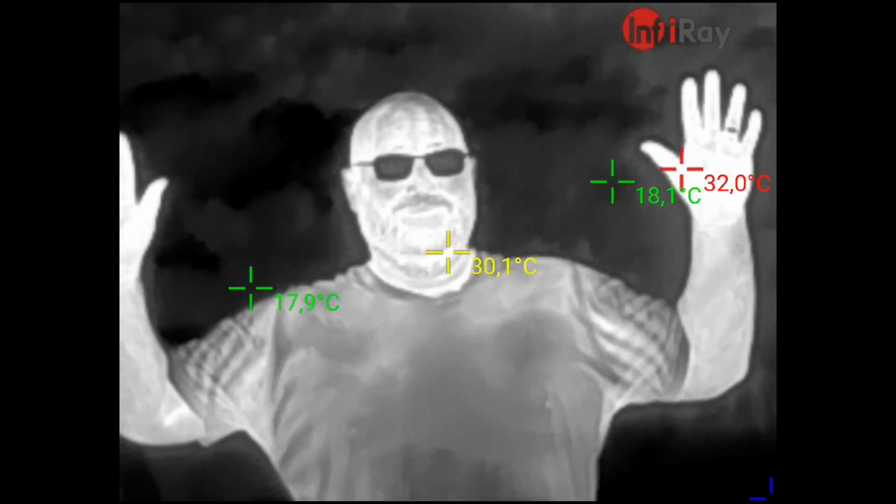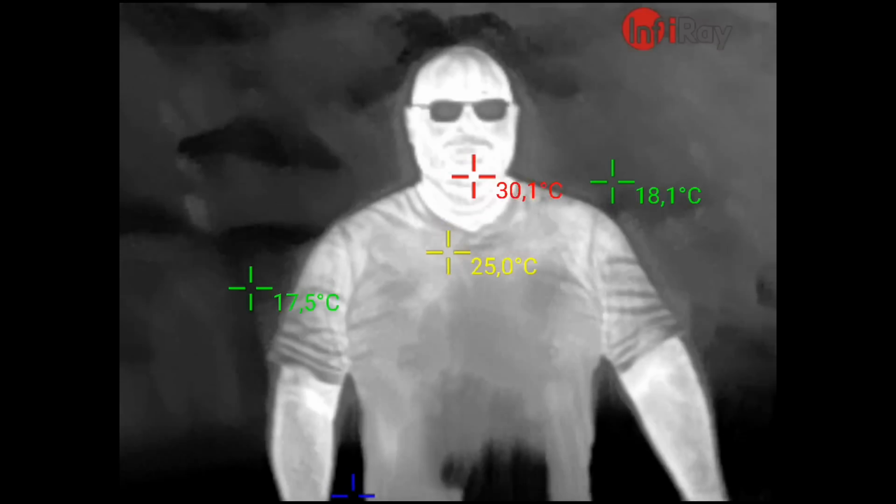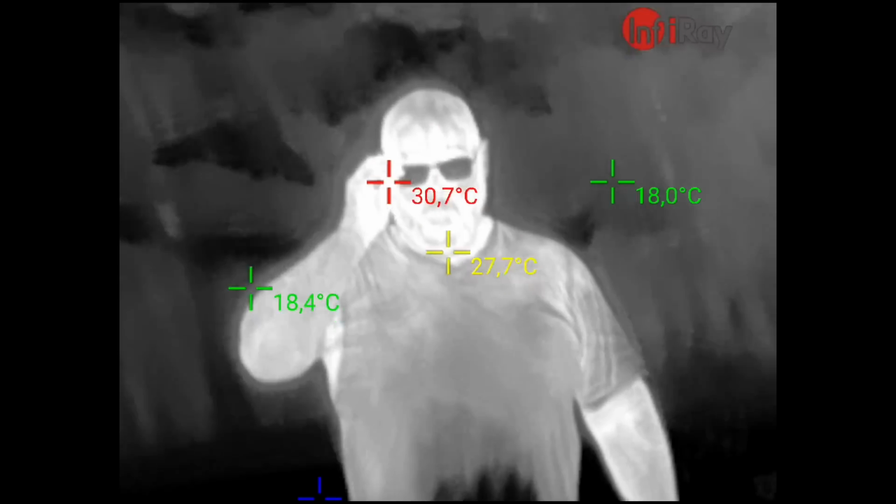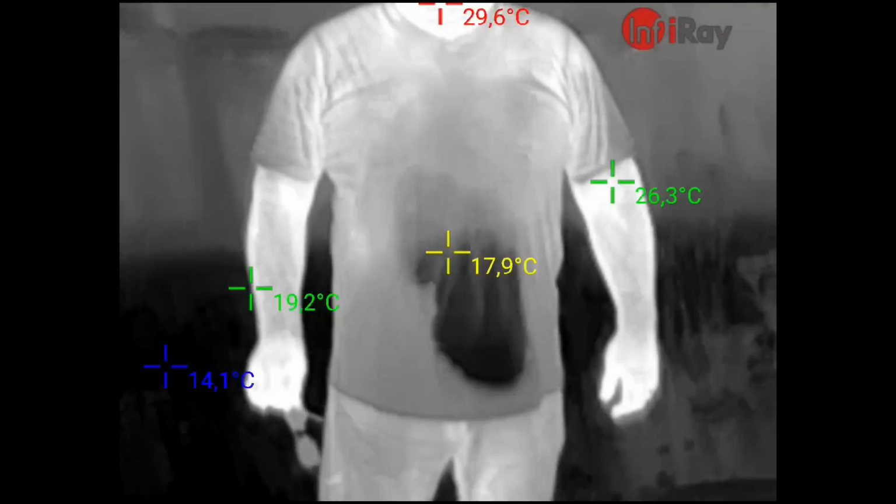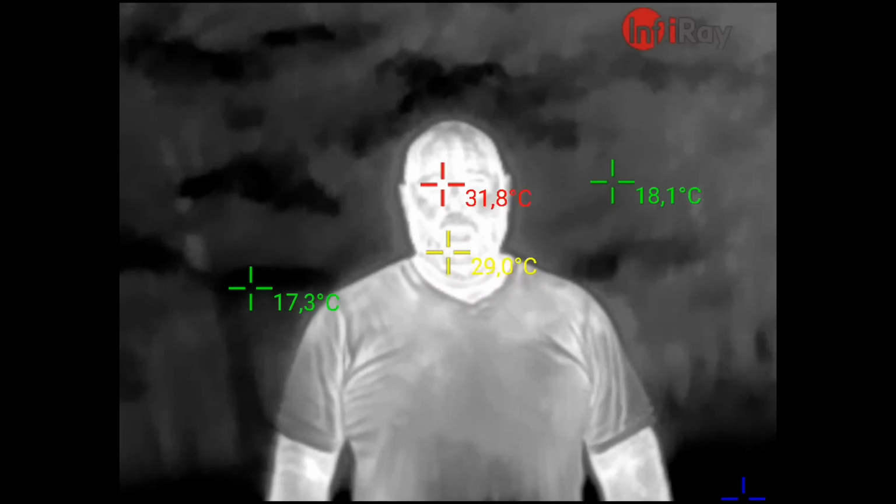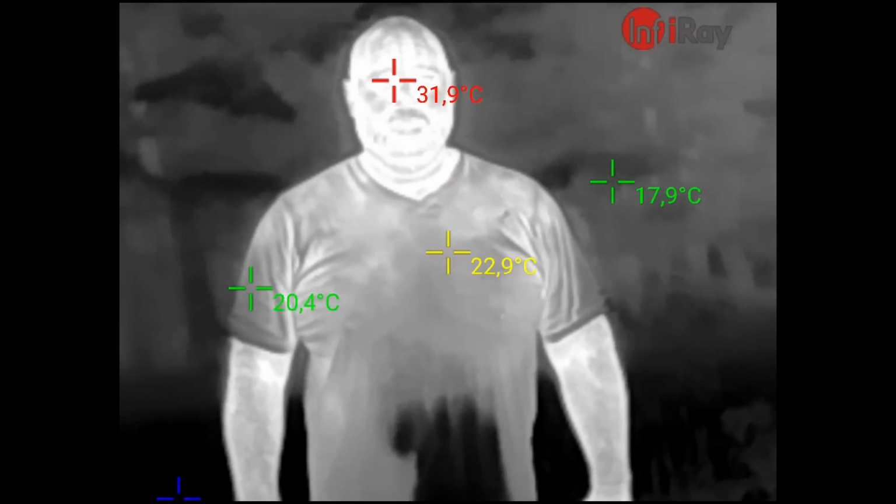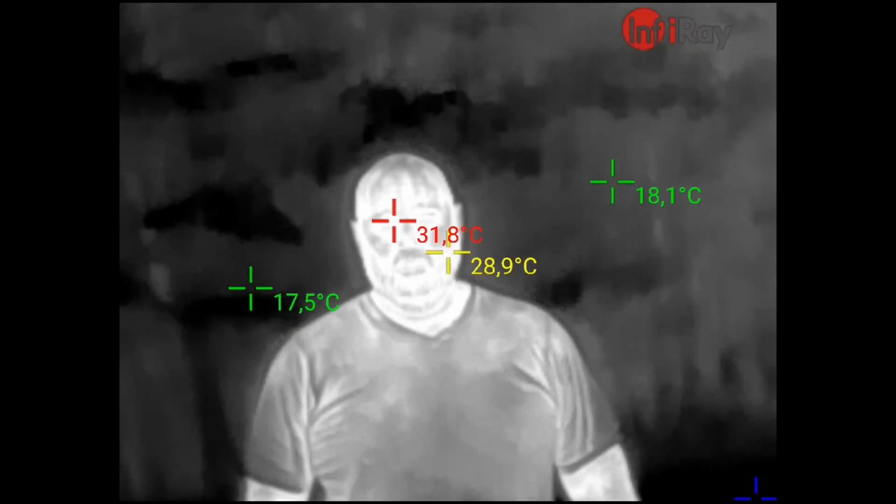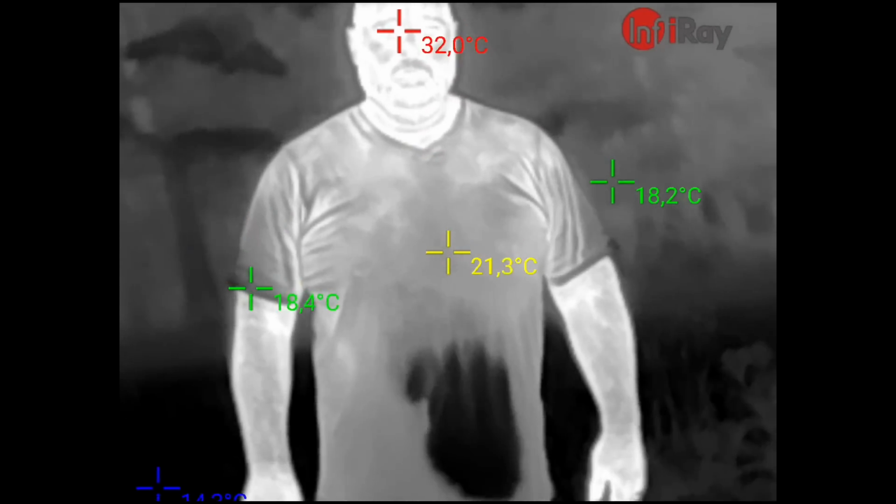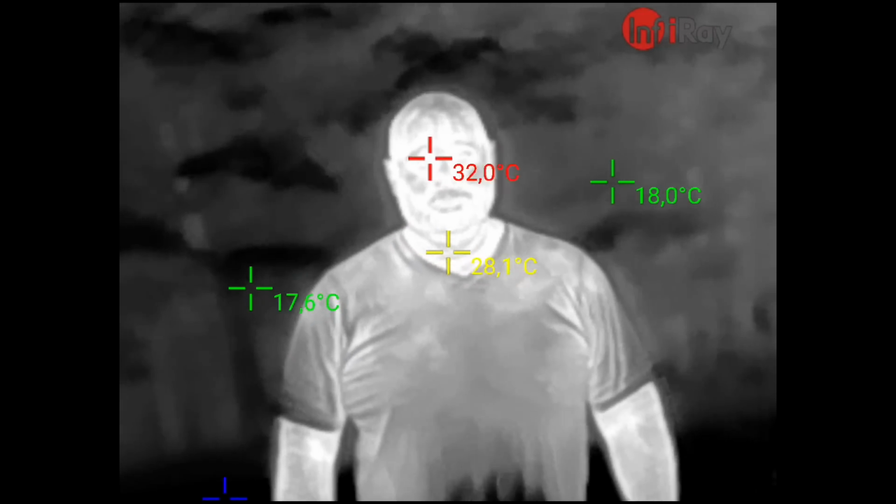Okay, we're now outside, and even though it's really dark, you can clearly see me. And you can see the parts of me that are warmer, probably my eyes, and my mouth is warmer. And actually in the crosshairs you can also see how warm it is. Cool feature, isn't it? This camera sees everything that has a temperature and nothing that doesn't. So you can see a deer, but you can't see fish, because fish are cold-blooded and are exactly as warm as the water that surrounds them.